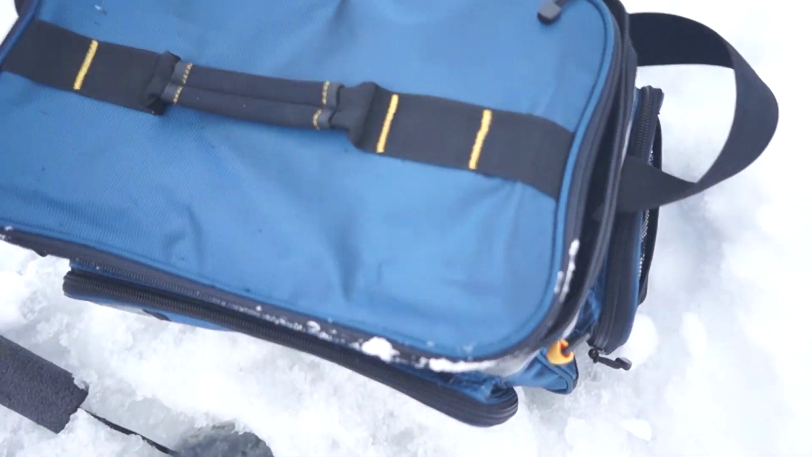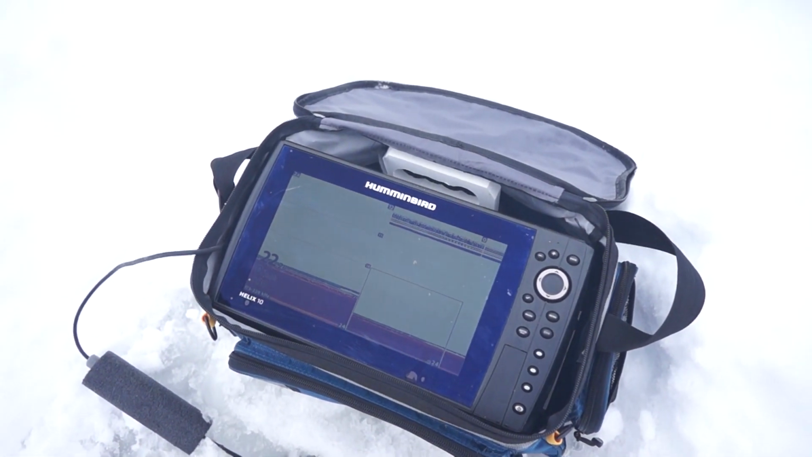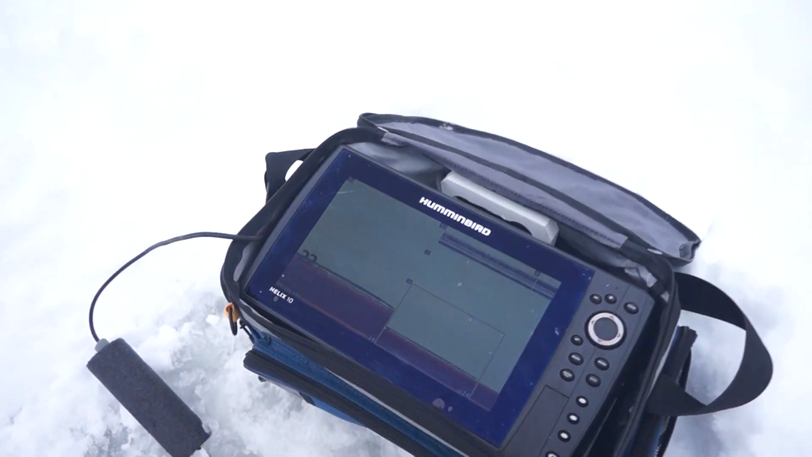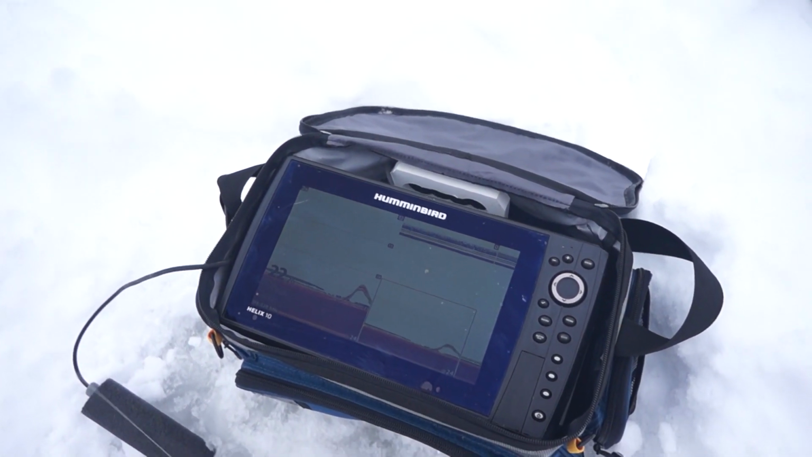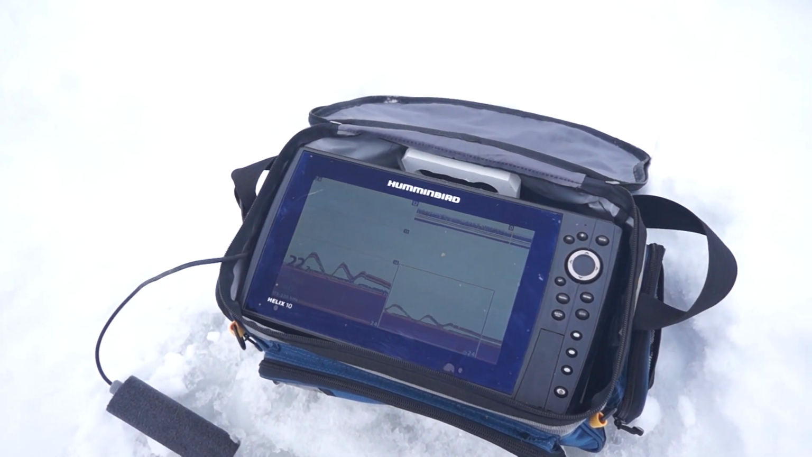Look what this little beauty has to offer right here. 1, 2, 3. The Humminbird Helix 10 for ice fishing is ridiculous. Look how fast this thing is. I have a very small bait on there. I can literally just see the separation between each target. I can zoom in on each side.